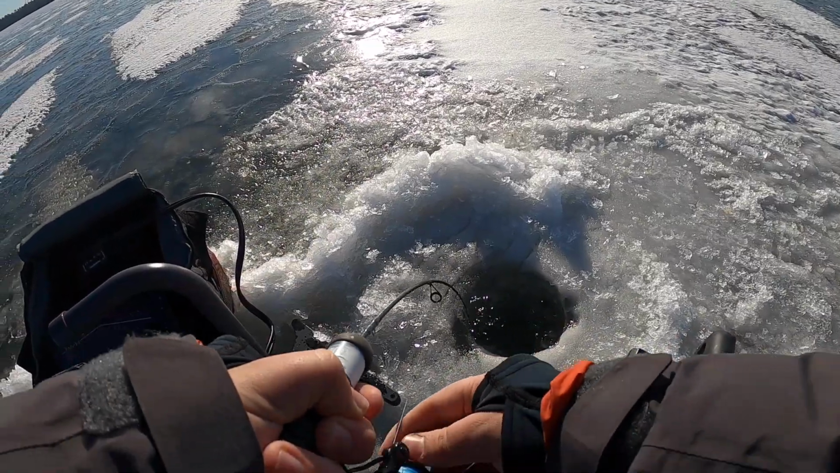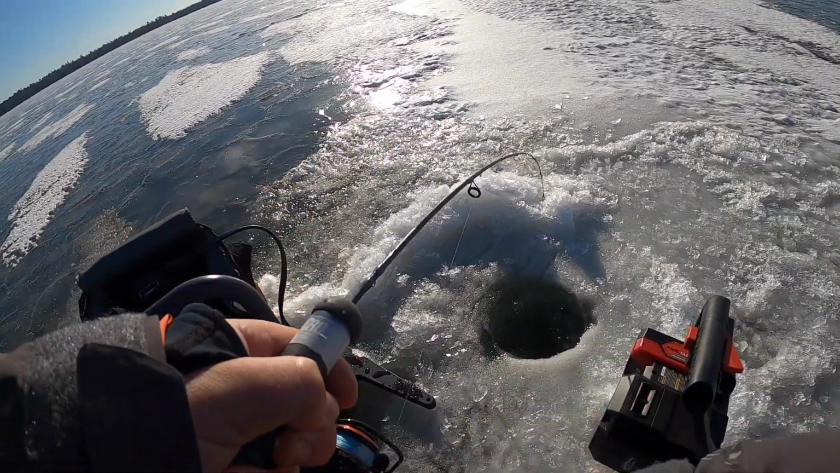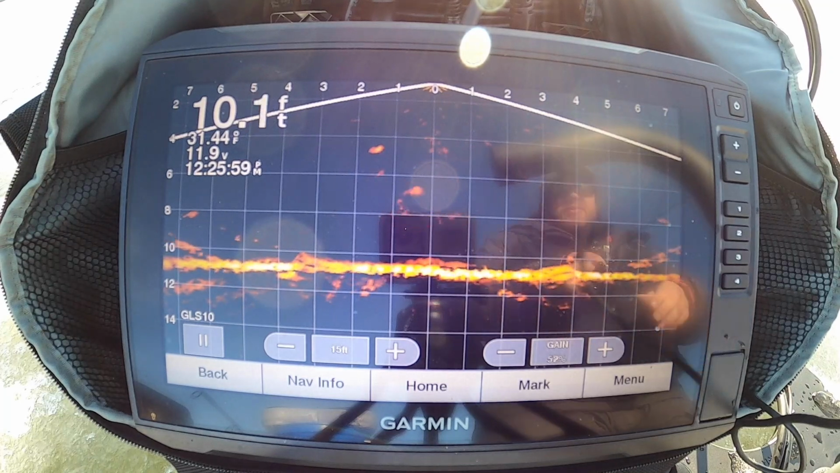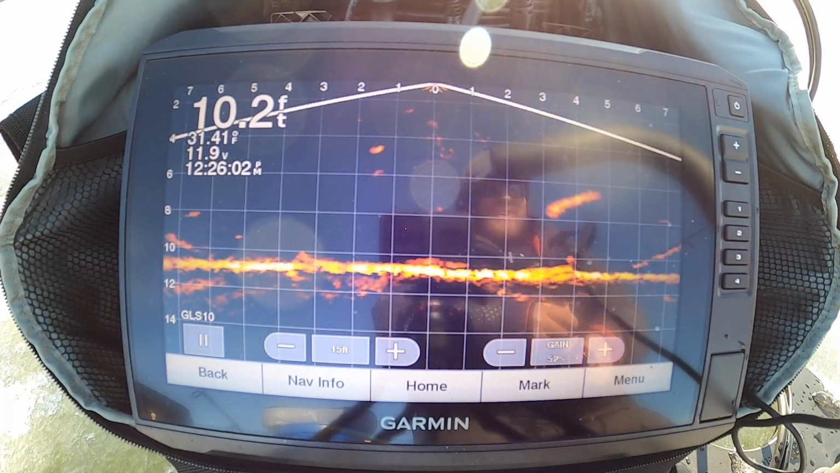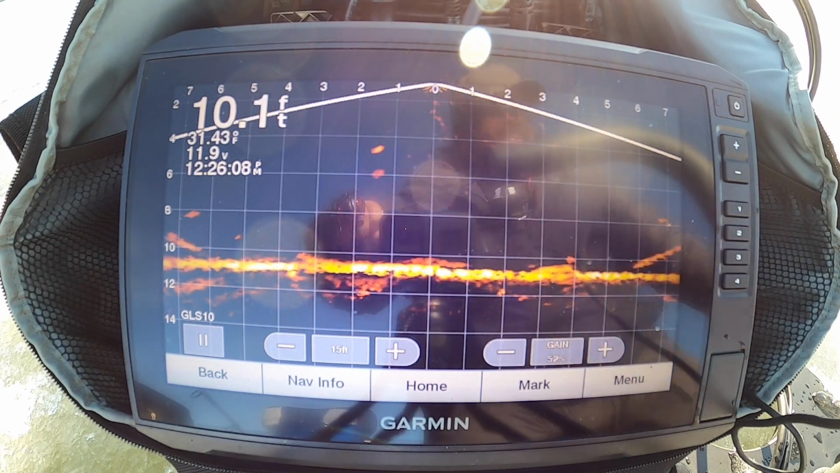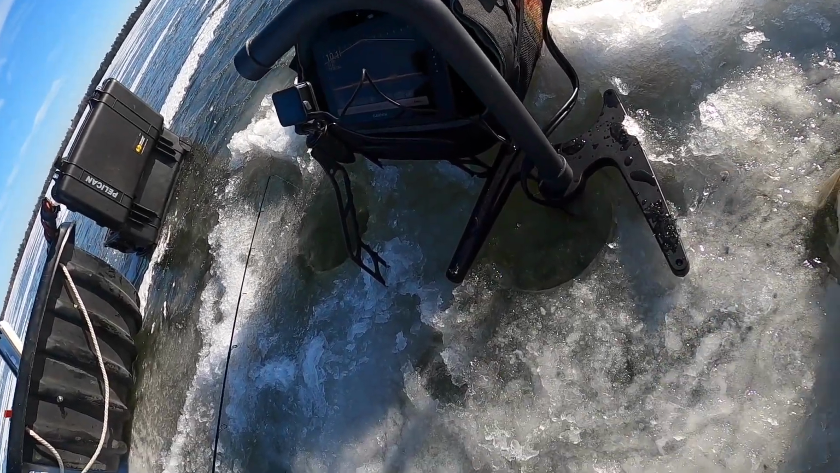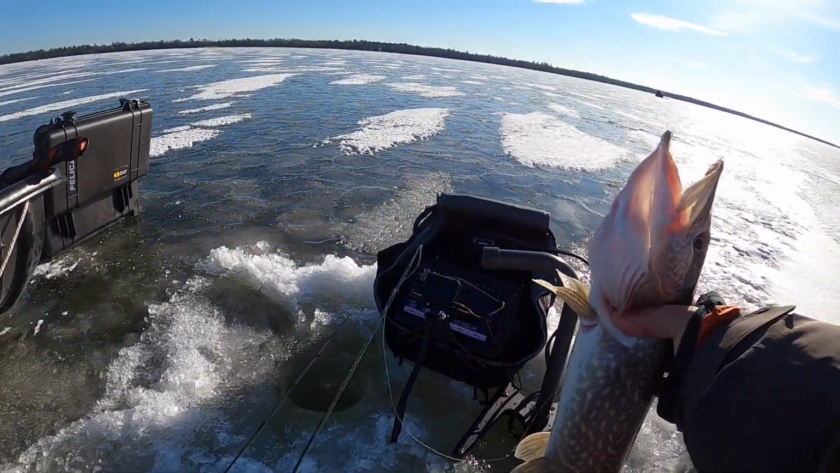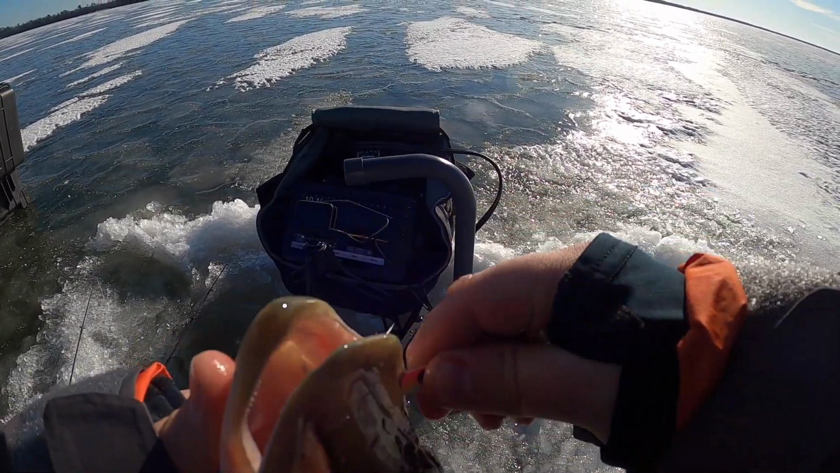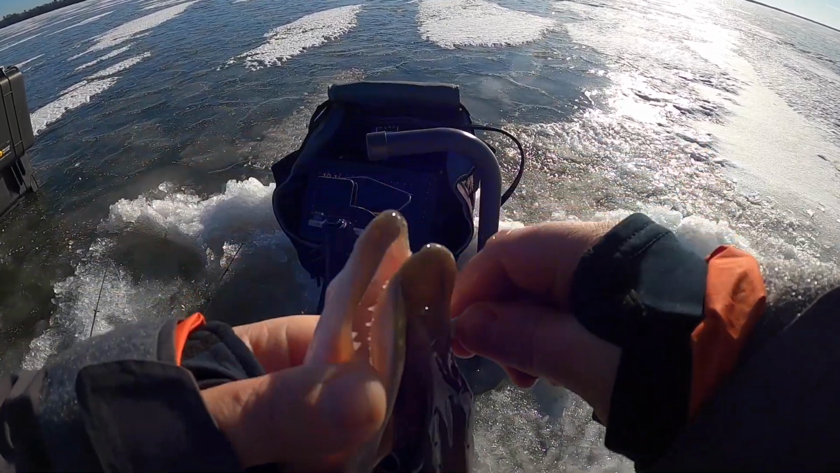Oh, that was intense. Yep, pike. Look at him on the LiveScope. Oh, that is so sick. Oh my gosh. Well, now I know when I see a mark that big and it's a walleye, it's 30 inches.